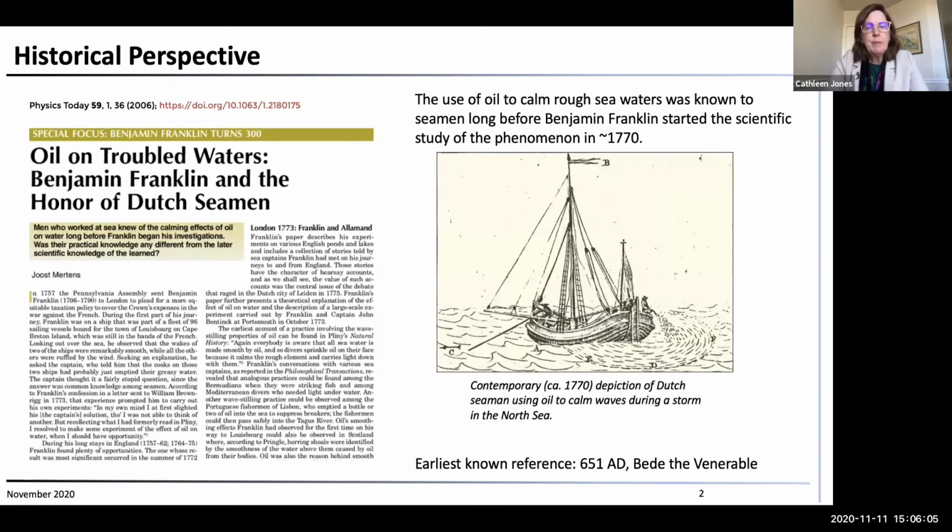People have known for a long time about oil calming rough sea waters. Seamen have used that since forever, practically. I think the earliest reference that I could find was around 650 AD. And this is a painting from the 1770s showing Dutch seamen using oil to calm waves during a storm on the North Sea.